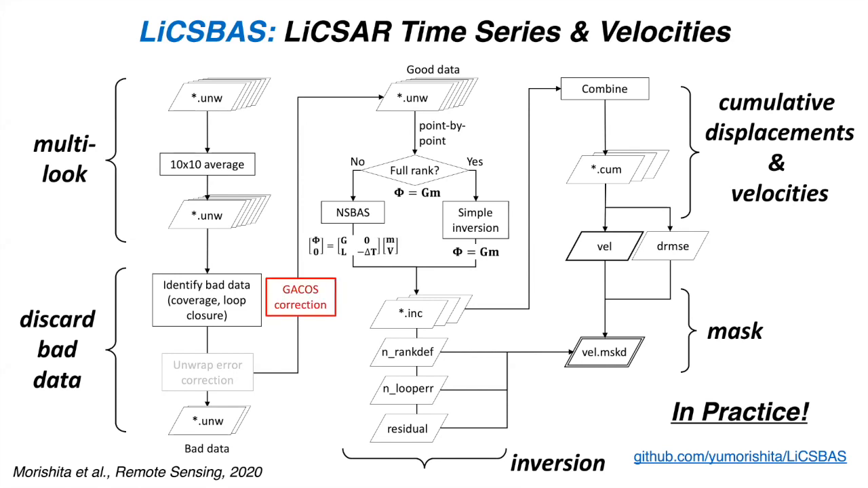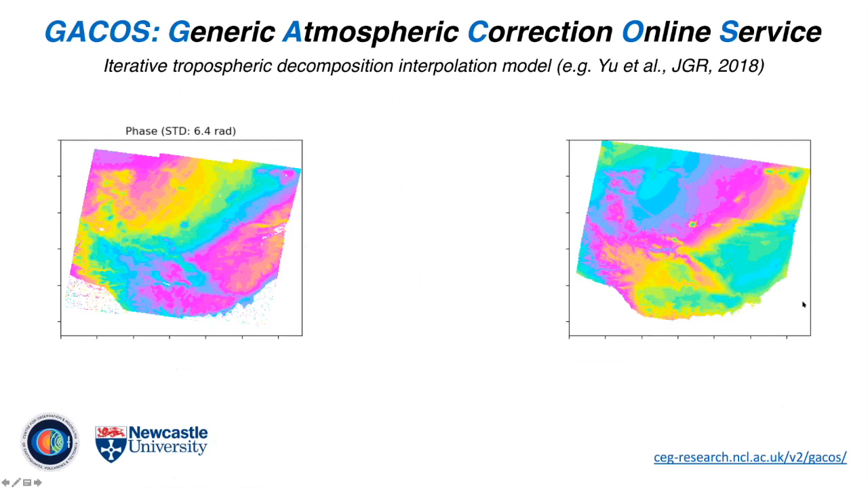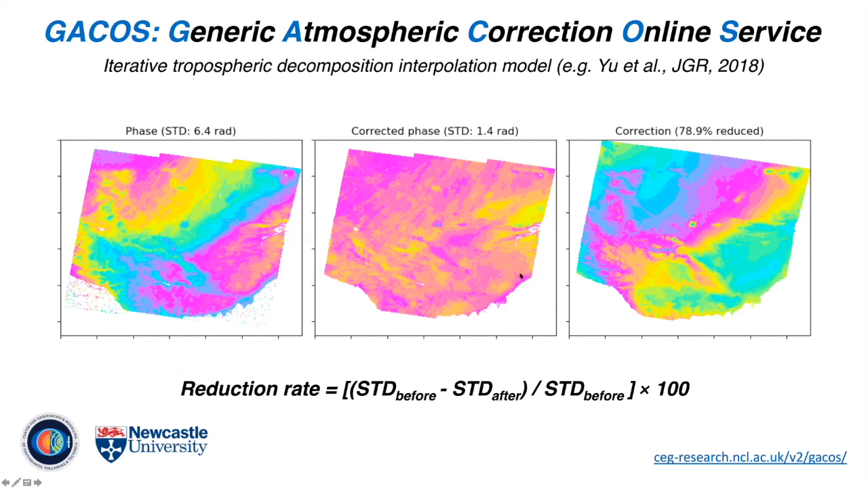First, the GACOS atmospheric correction. GACOS is the Generic Atmospheric Correction Online Service. It's been produced by COMET researchers based out of Newcastle University. On the left, you see an uncorrected interferogram. The standard deviation of the phase is about 6.4 radians. Here is the delay map produced by GACOS. And then when you apply it to the interferogram, you essentially remove this ramp and some of the topographic effects, and you reduce the standard deviation of that particular interferogram by quite a bit.